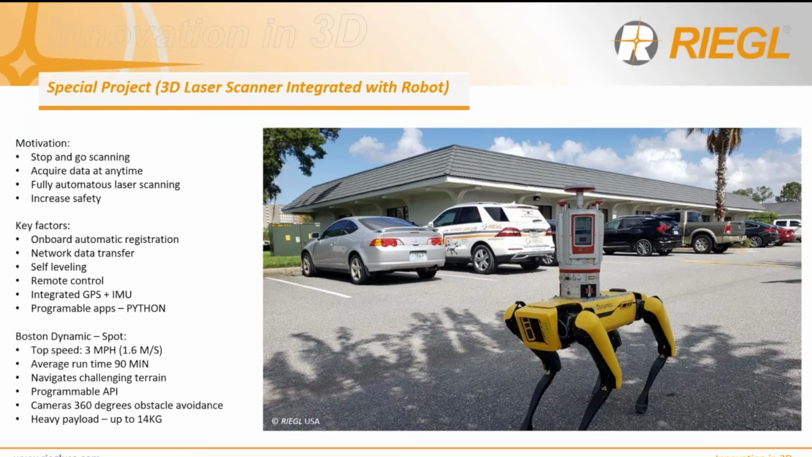Programmable API, navigating challenging terrain. Average runtime, of course, is 90 minutes without any payload, but with a payload, that time does run down. In all the testing I've done, I've used this robot about half a dozen times, and I've never run into any kind of issue on a construction project, which I'll show you next, where I did not get a chance to finish scanning. That's because the scanner is so fast. You can imagine, with just less than a 1 minute scan, how many scan positions you can accomplish within 30 minutes or even 45 minutes. Of course, you won't get 90 minutes of runtime on the robot with this type of payload.